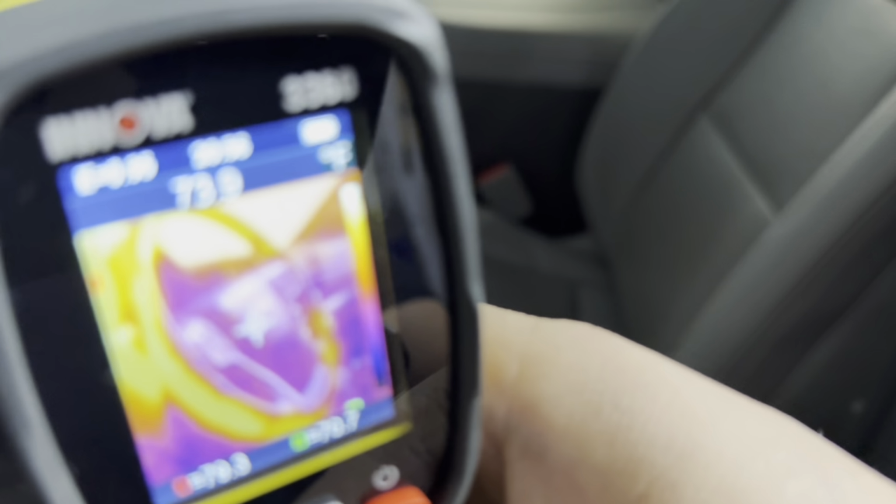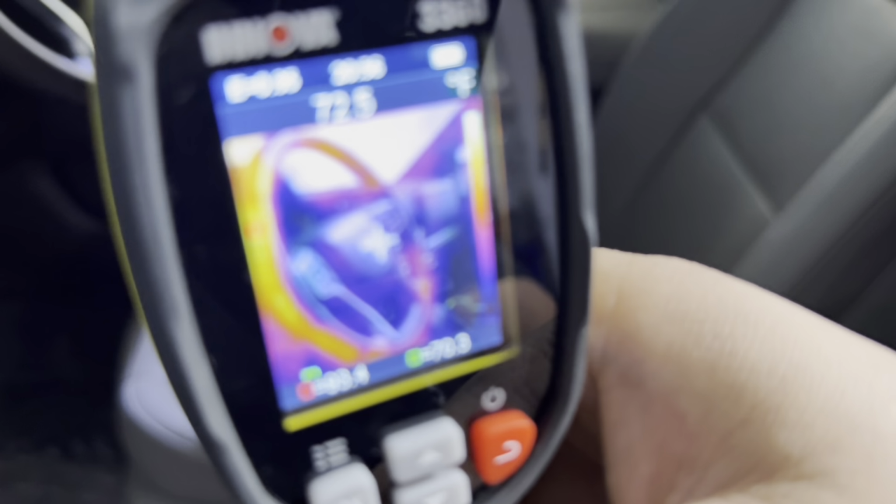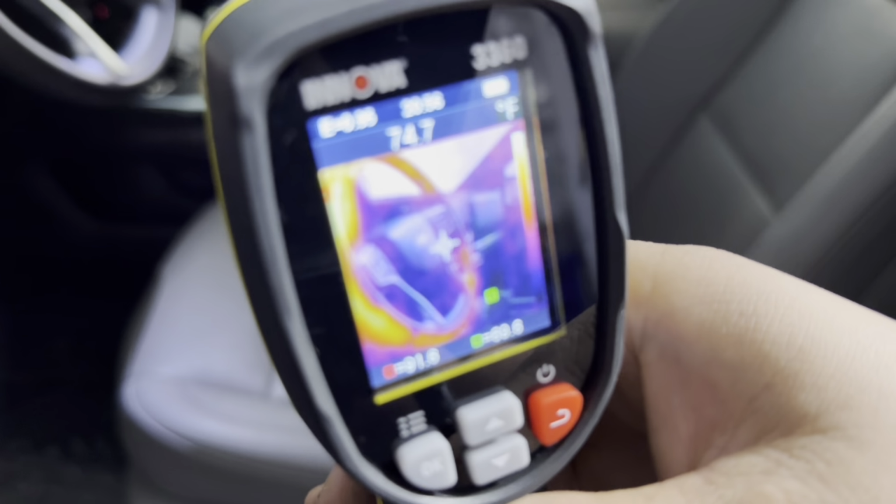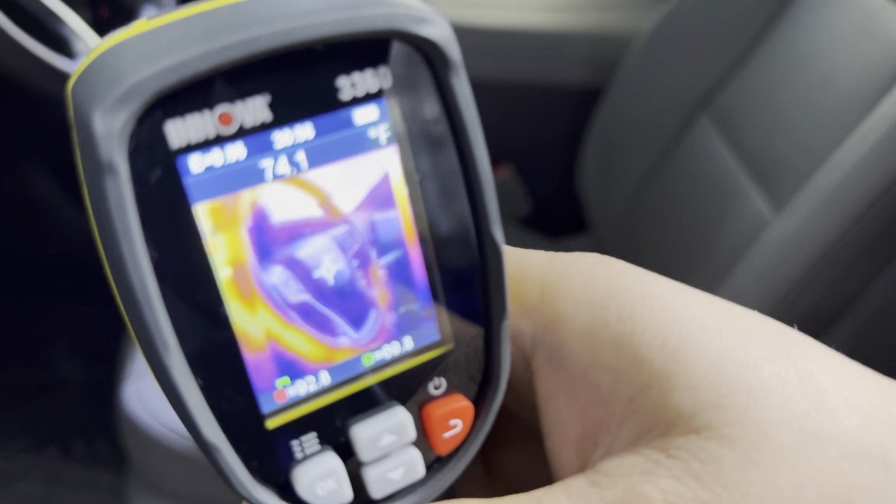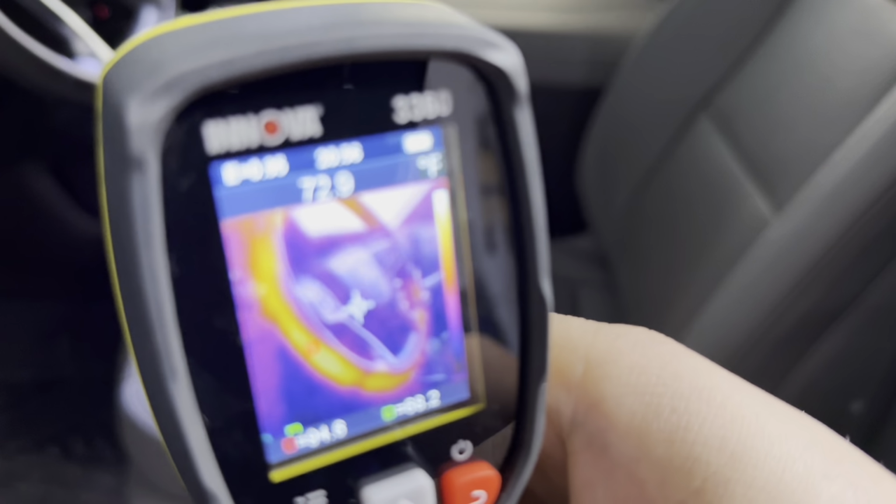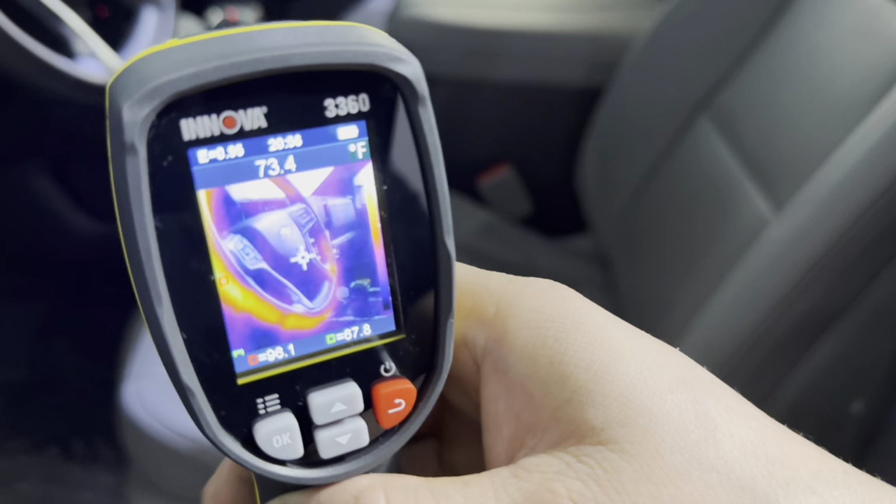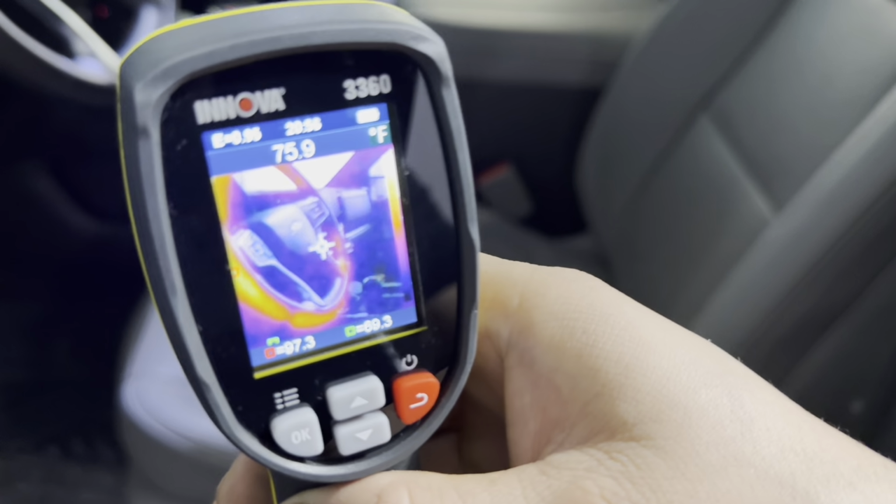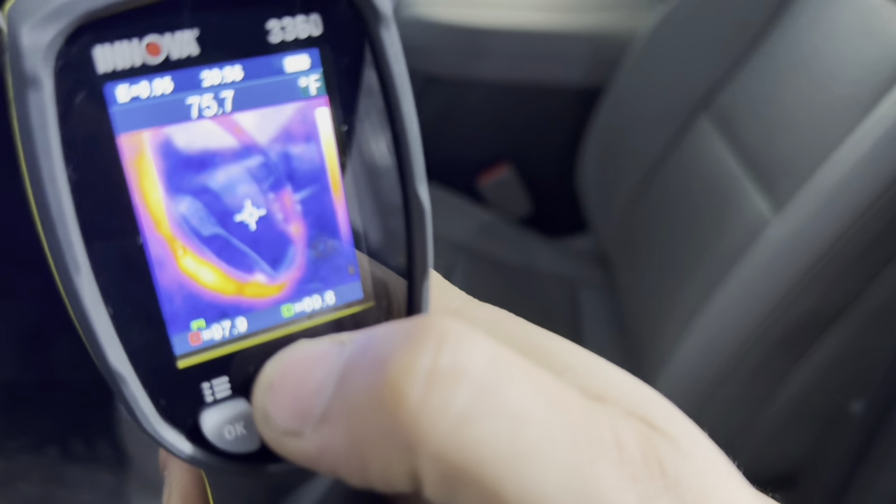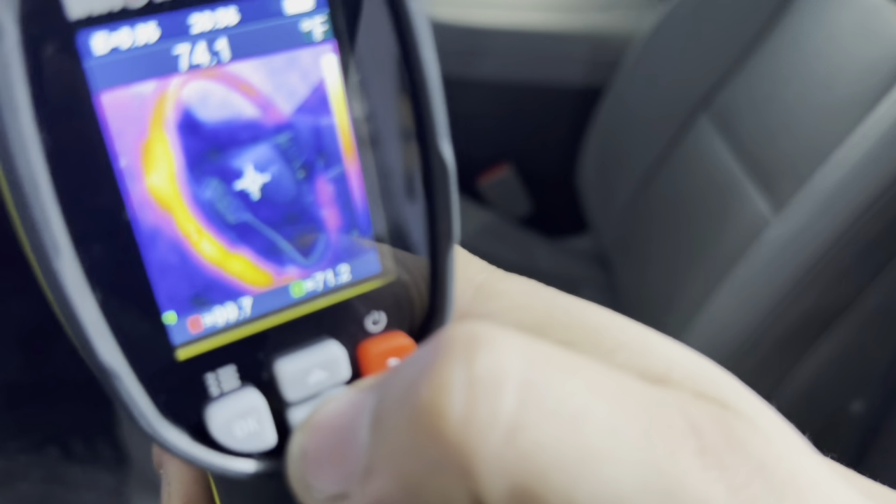And then let's look at the steering wheel. As you can see, the steering wheel is already hot. Yeah, I can feel it. There's the steering wheel. Let me just go up one more with it. Yeah, you can see the ring around it now.